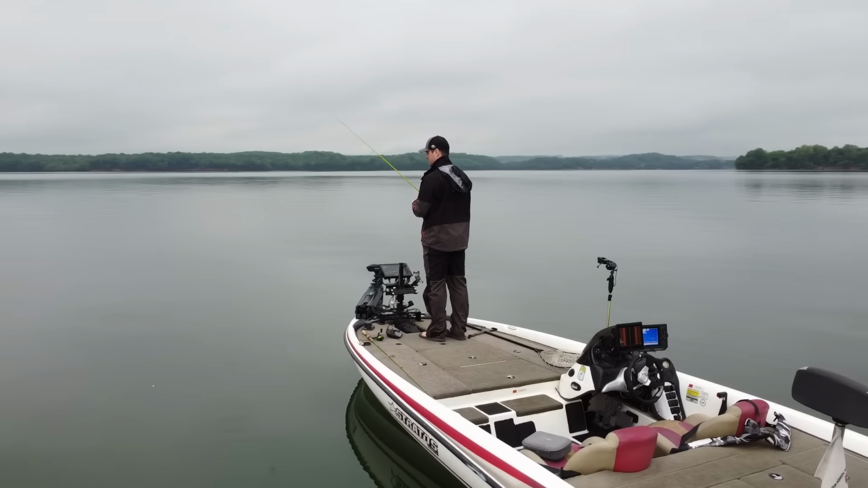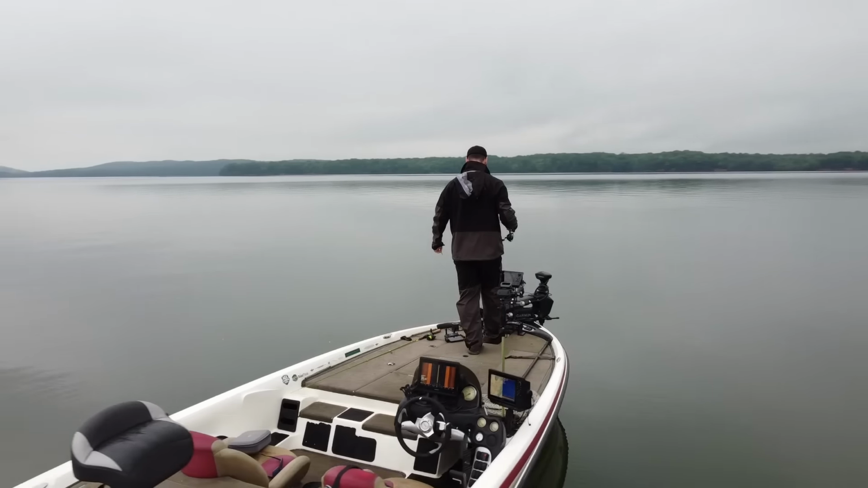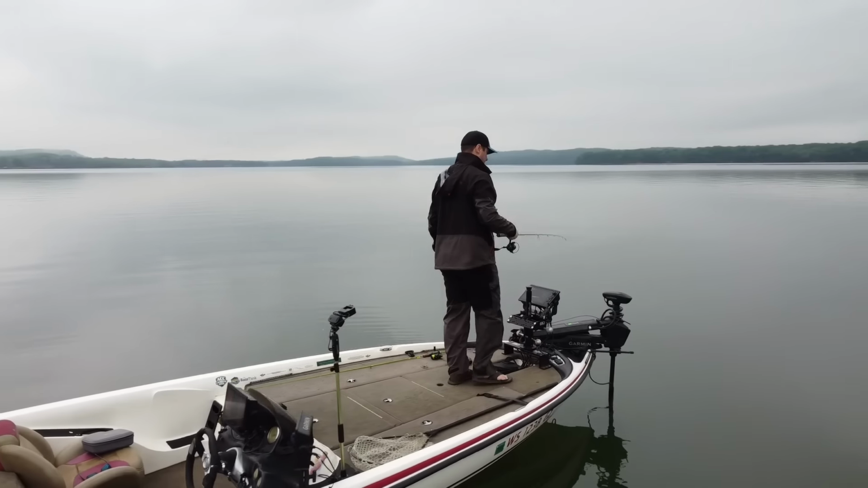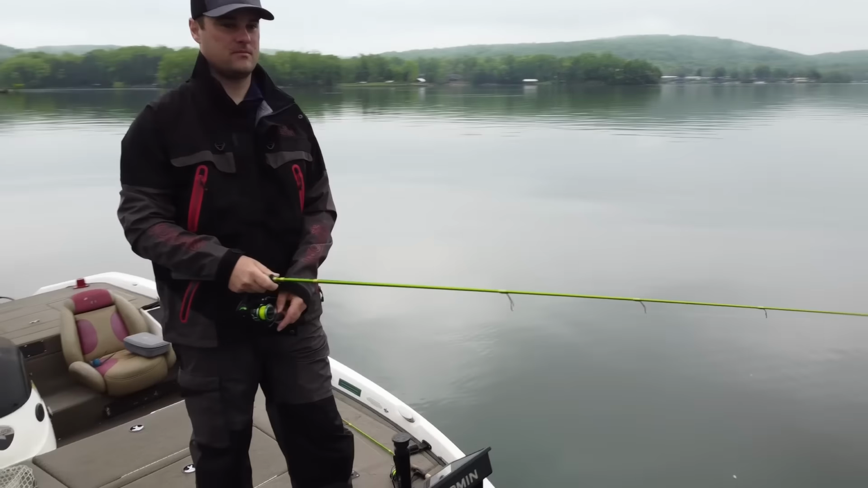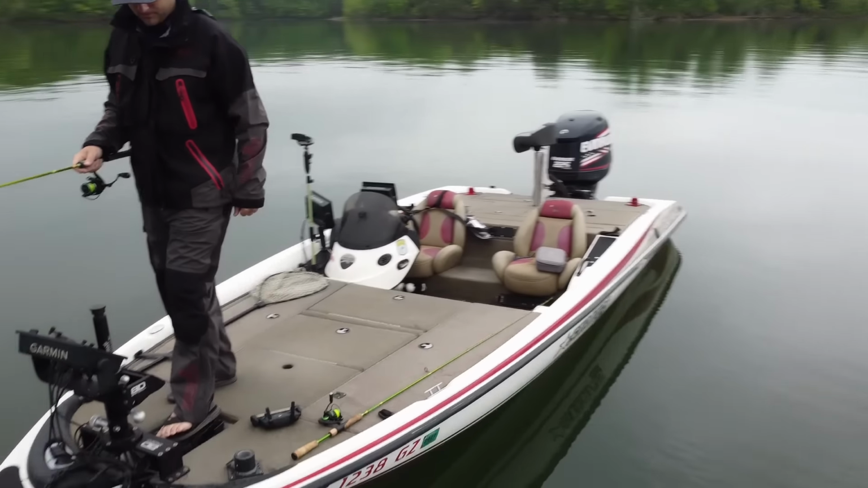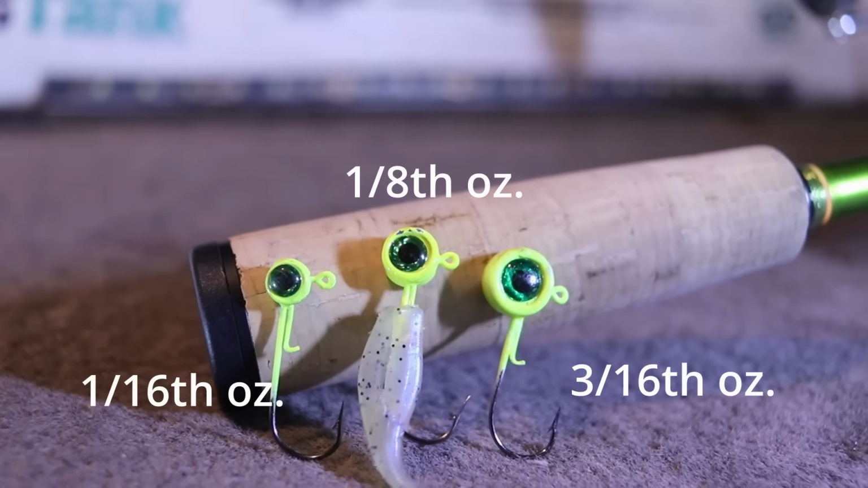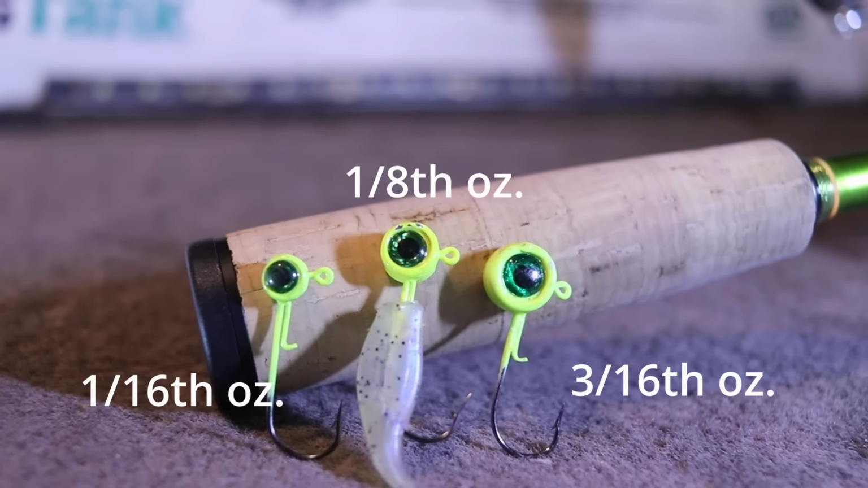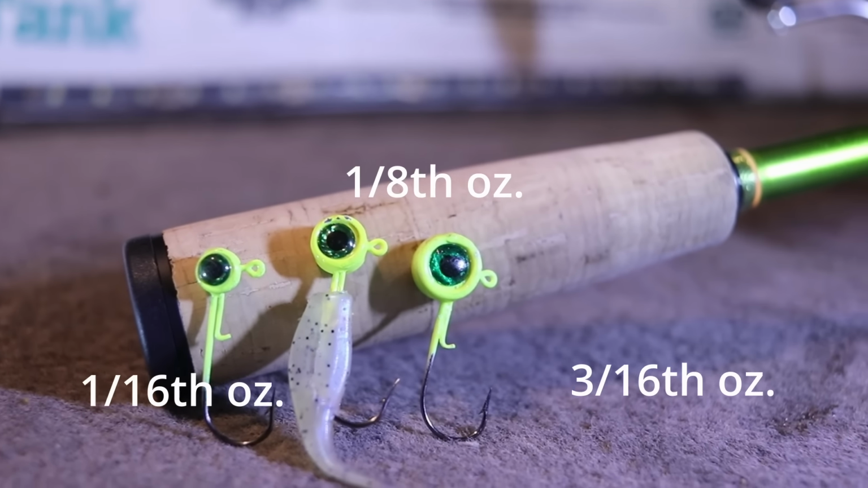I'm going to talk about the rod and reel setups I was using. Basically the same setup, the only difference was the jig weight size. So I started out most of the trip with a 3/16 ounce jig head size, went to a 1/8, and then during the tournament I went to the 1/16, and it seems like that slower fall rate is what triggered a lot of bites. Sometimes you just got to slow down the approach.